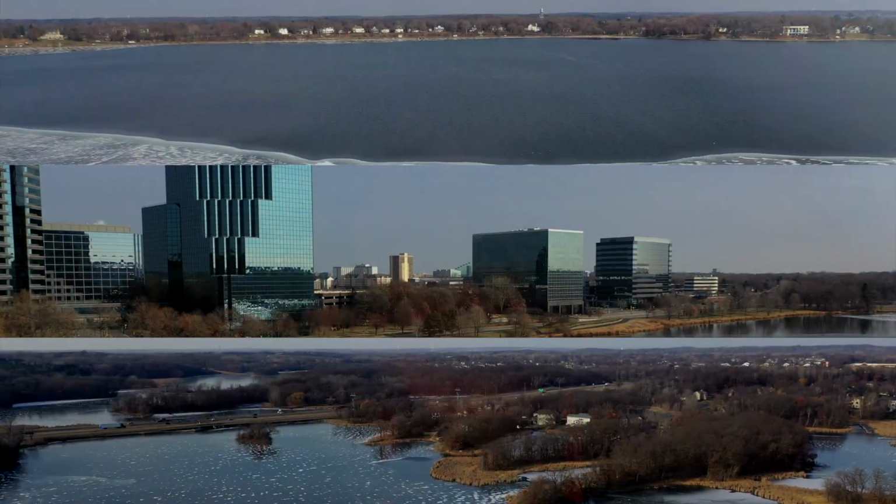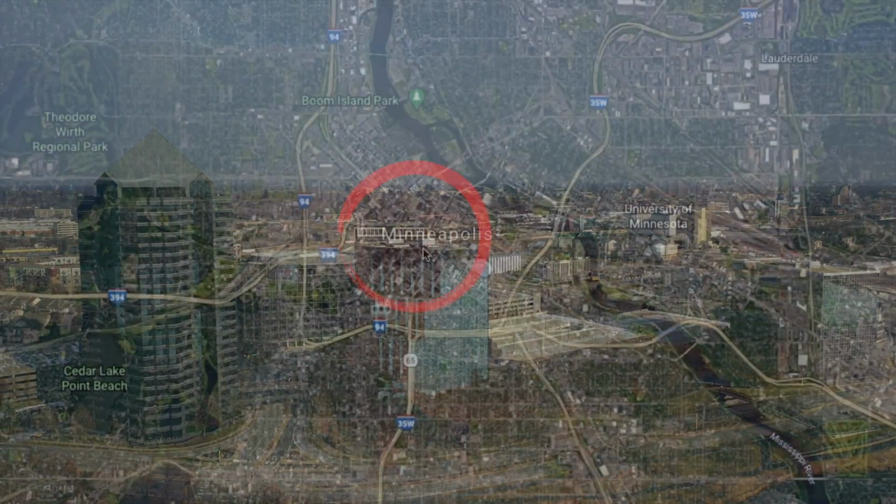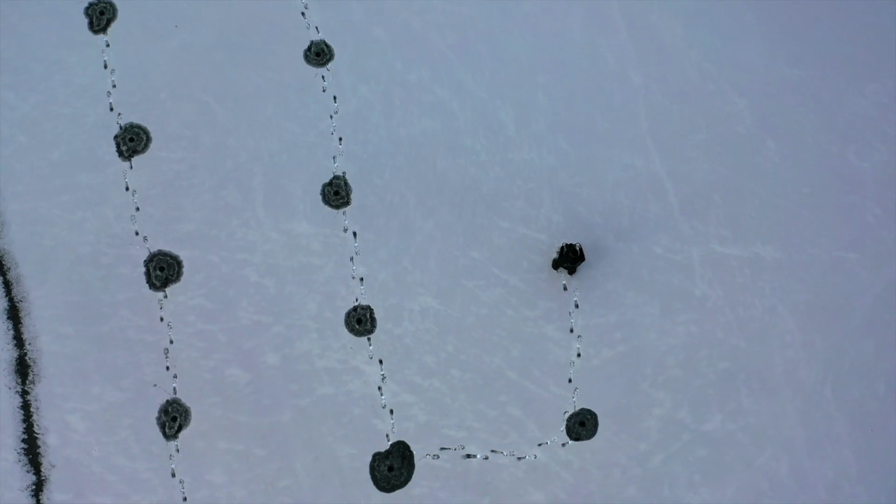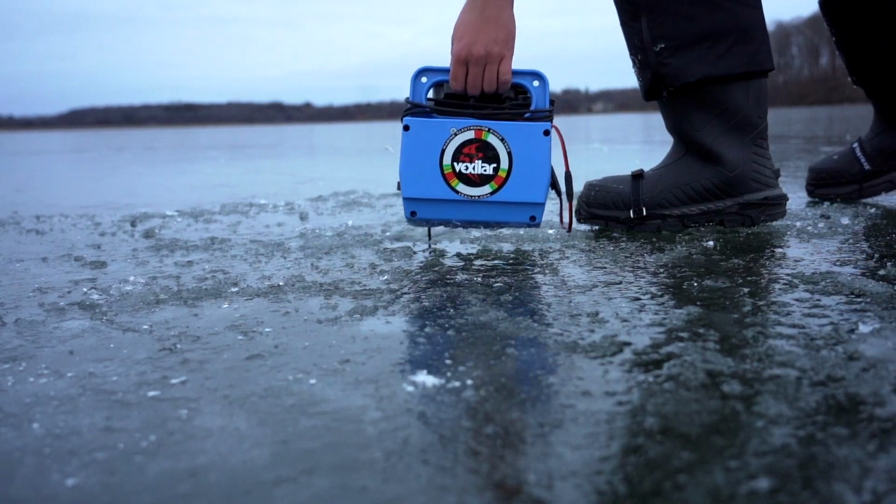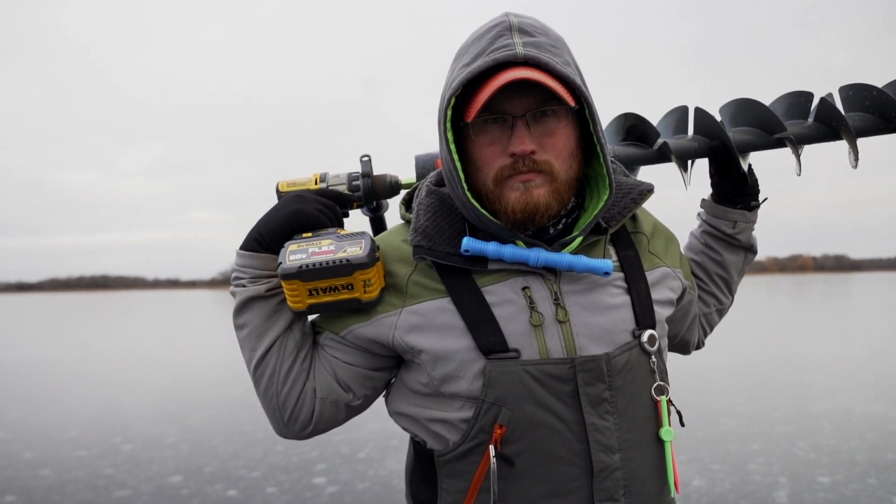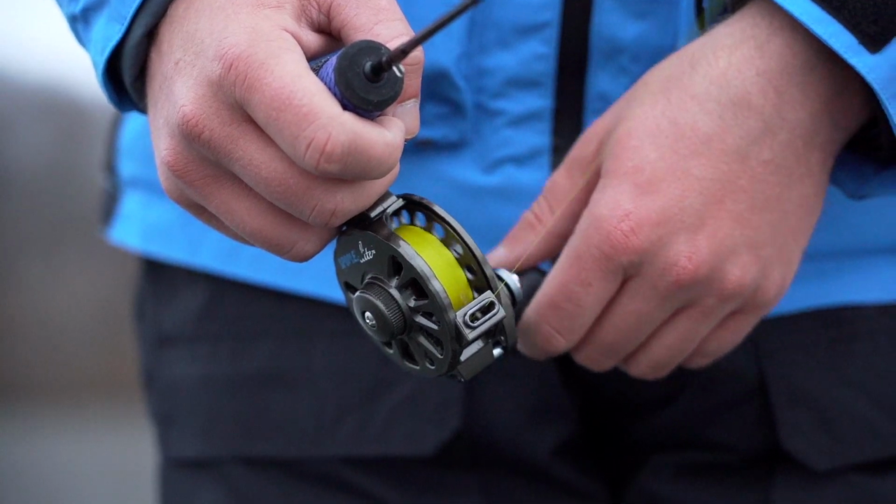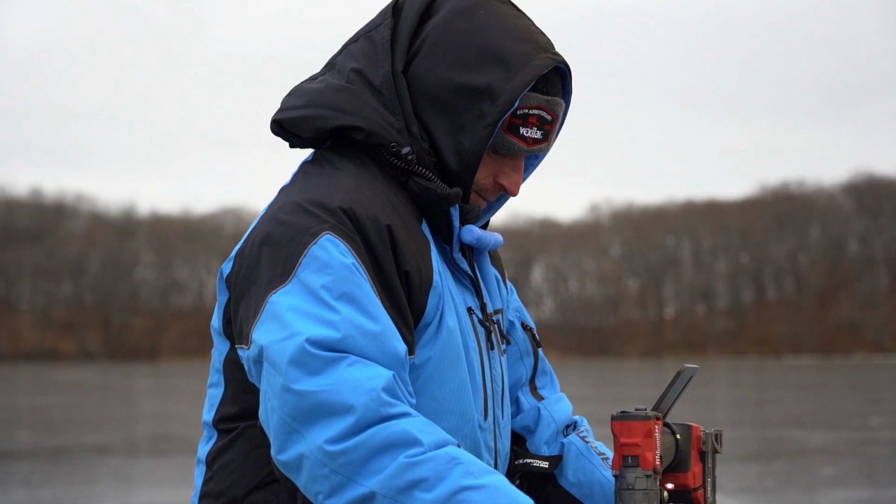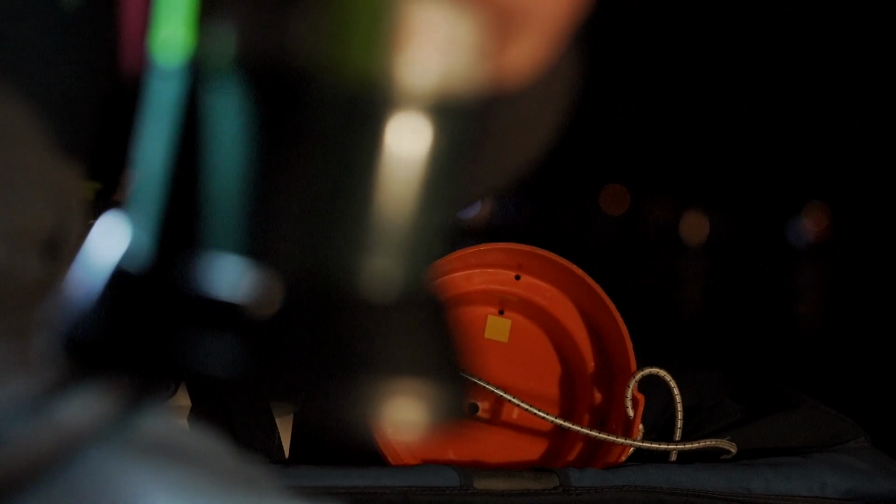In this series, we will be pursuing the biggest crappies caught on camera, all within a 60-mile radius of downtown Minneapolis. I myself am an average ice fisherman. That's why I've recruited two of the best ice fishermen in the Midwest, Matt Waldron and Adam Griffith, to help me on this endeavor. Our crew will aim to educate, entertain, and ultimately help you catch the biggest crappie in your life. Stay glued and stay tuned because we're on the hunt for megas.